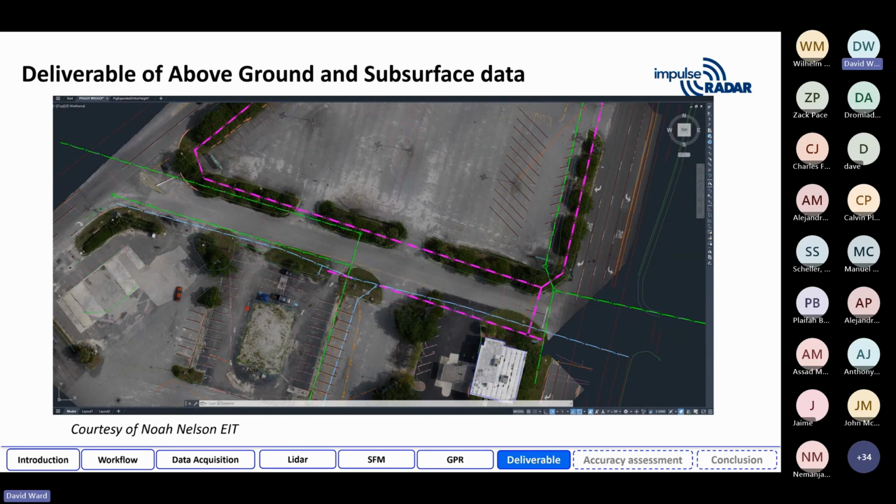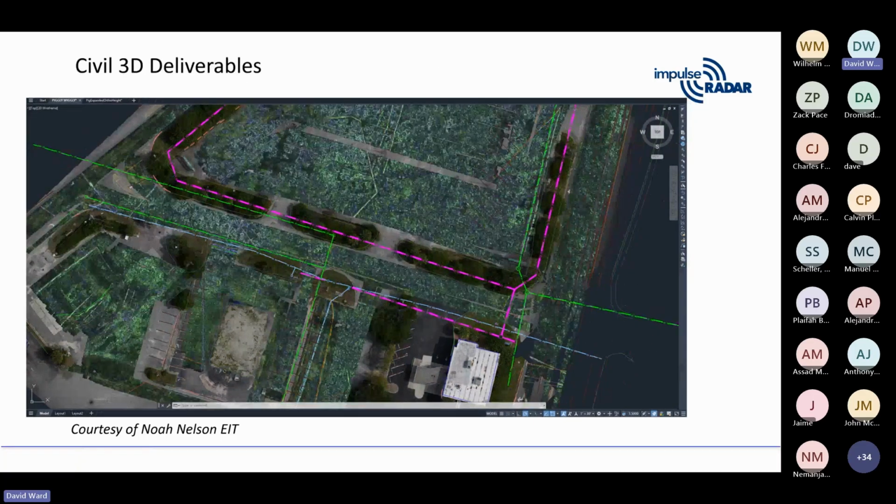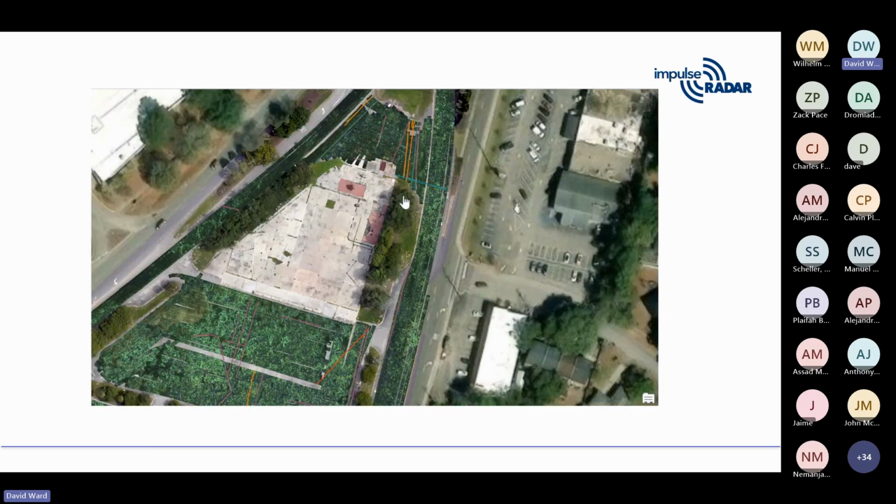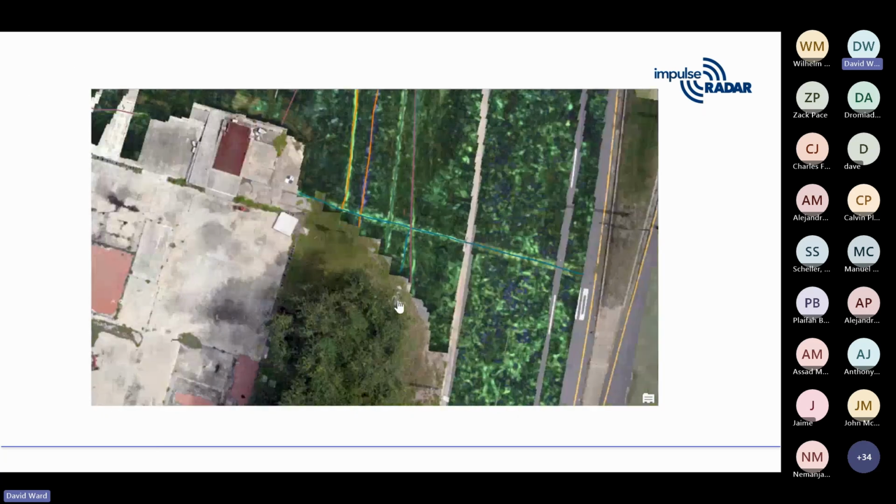So this is Noah, an EIT who worked for an engineering firm. I said, just do this as if you're a consultant, which you are, and go through your workflow. So he brought in the Osprey View ortho into Civil 3D, and he worked through it and lined everything out as if he would do it. And you can see the value of the Osprey View and the ortho imagery. He used all of it, and he was able to build his deliverable map.